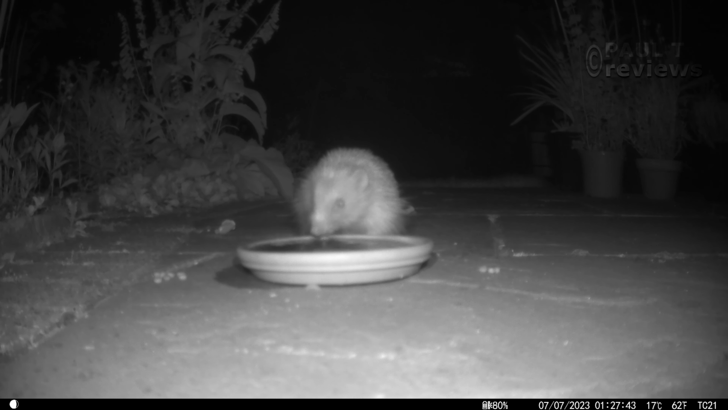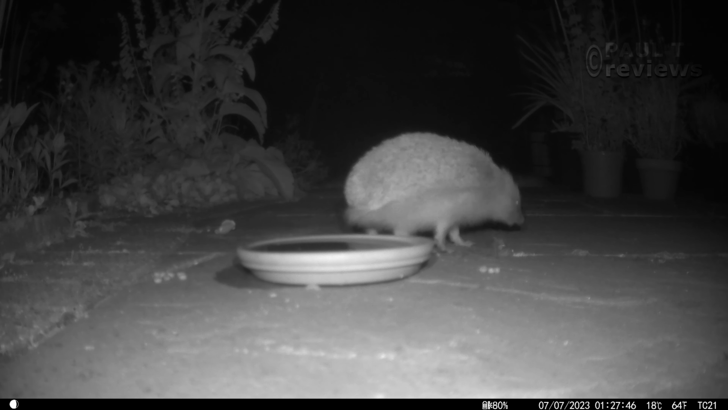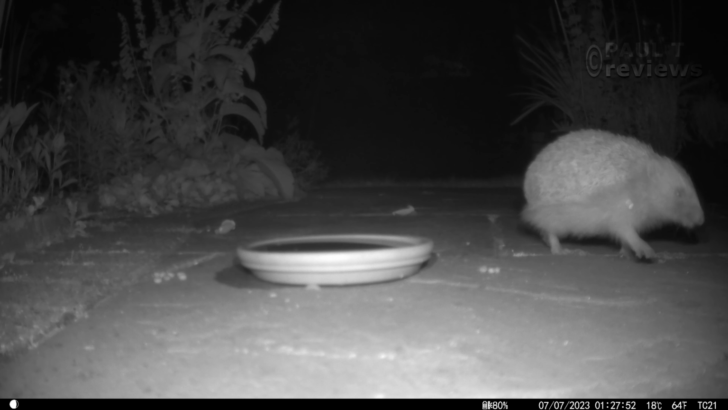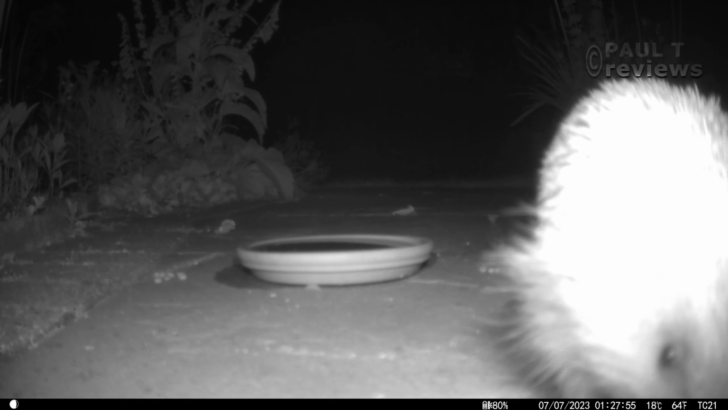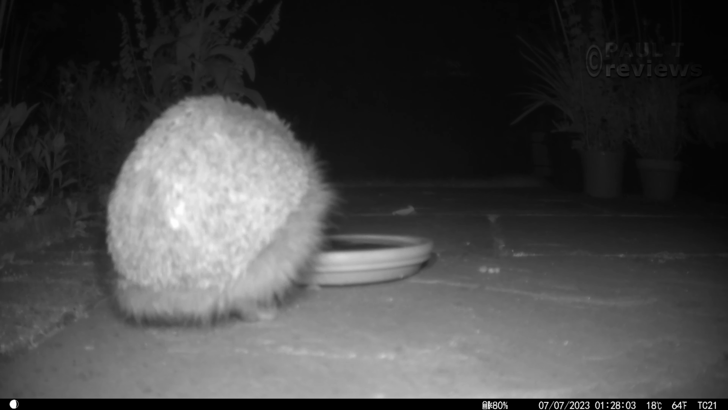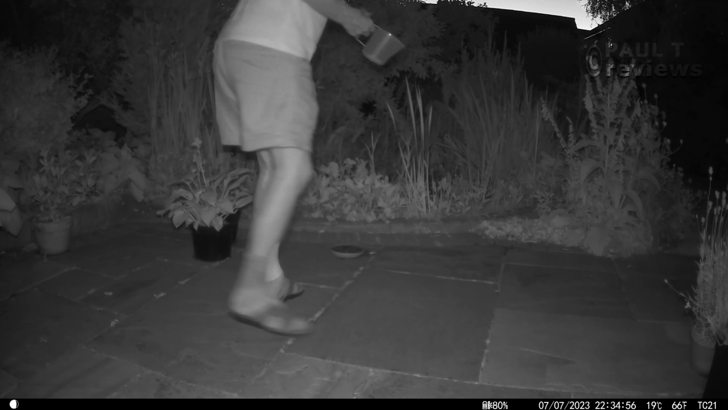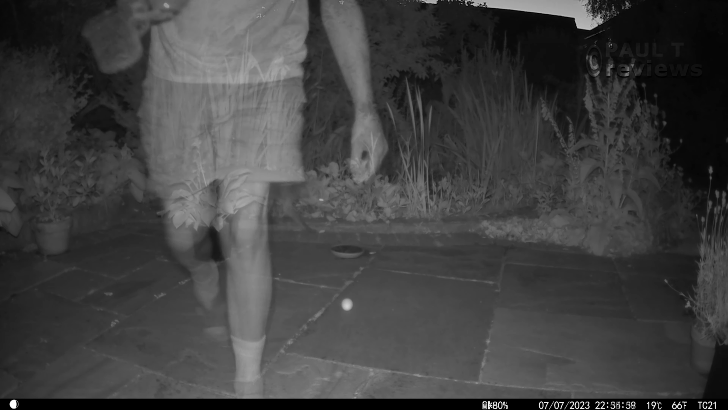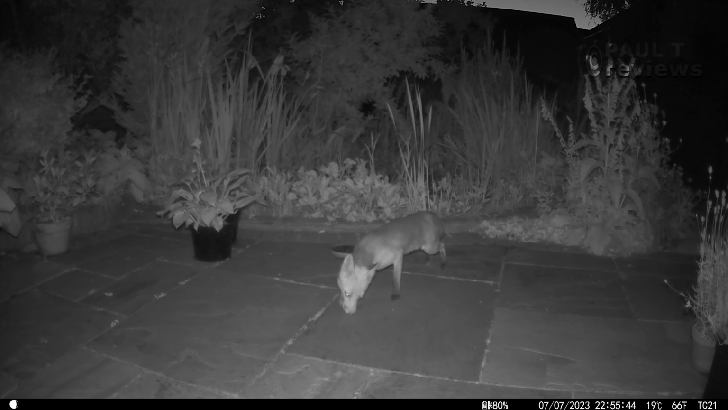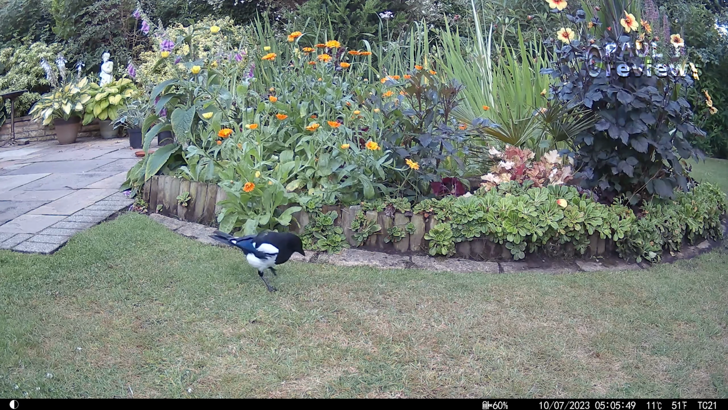The lighting is good. There's a nice overall lighting with no hot spots. Only overexposure is when the hedgehog is inches from the camera. The sound of the birds in the garden is recorded clearly.